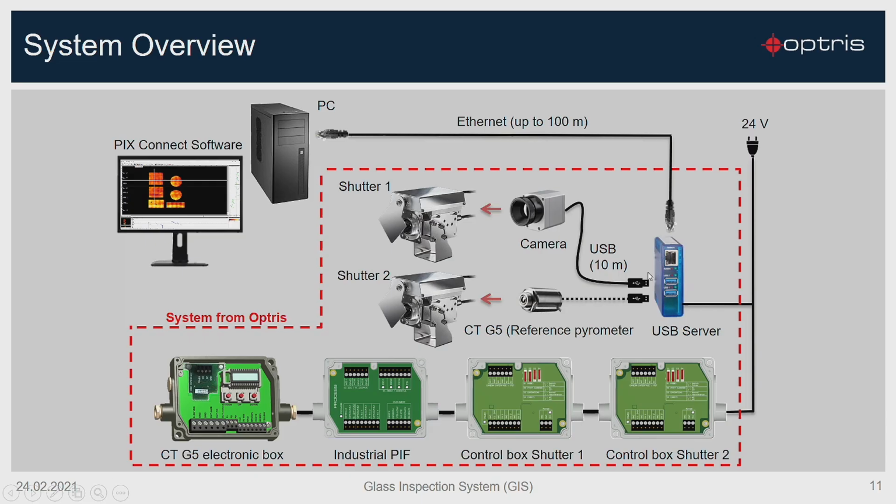From the USB server you have first a connection to the PI camera and also to our shutter system, and the second USB port belongs to the reference sensor, the CTG5 sensor. On the other side you have a power supply to our first shutter box, to the second shutter box, and to the industrial process interface, and for sure also to our CTG5 electronic box.